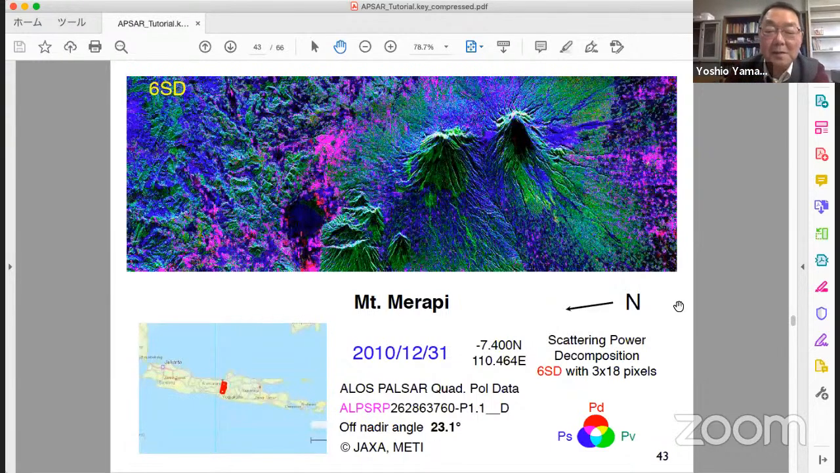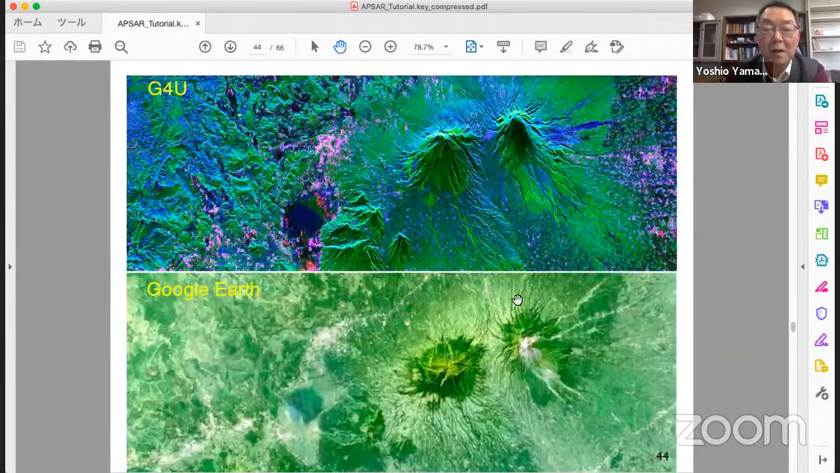This is Mount Merapi, a volcano, very famous in this country and also famous in Japan. It collapsed, I heard, almost 10 years ago. This is the same image, same data, but 6SD, 6-component scattering power decomposition, and general 4-component decomposition. This is an optical image.